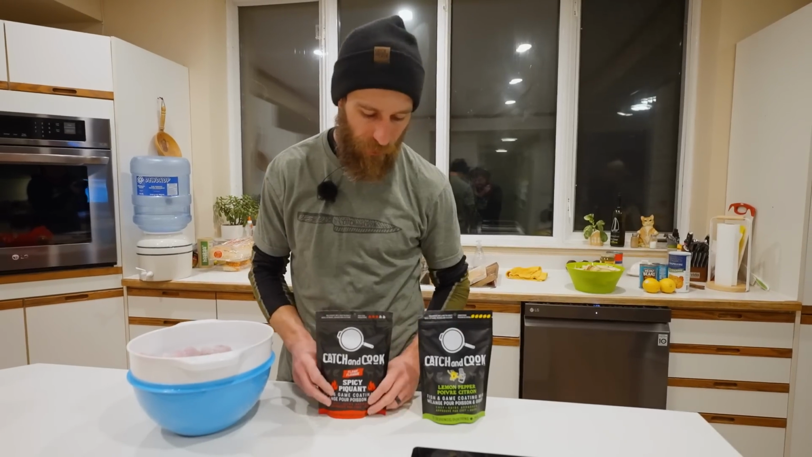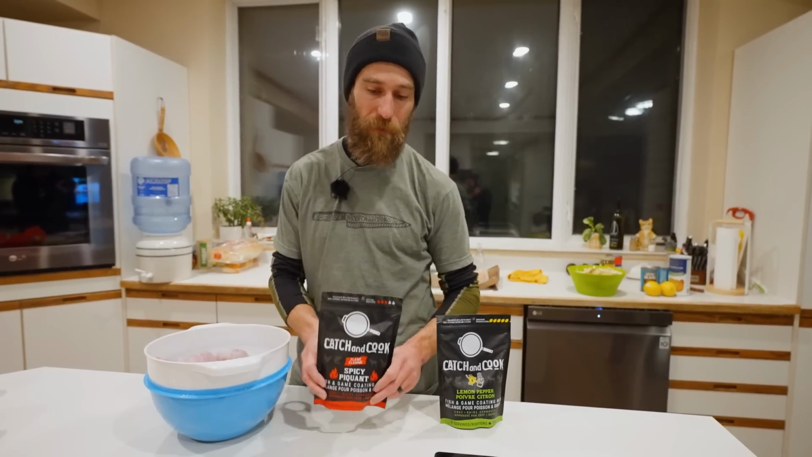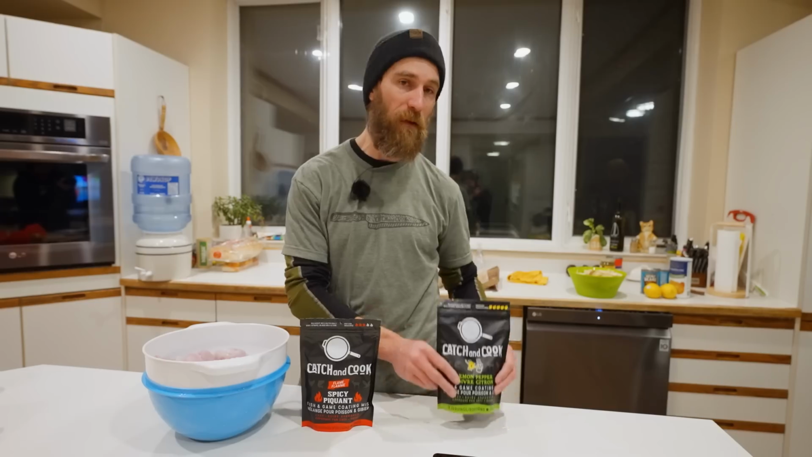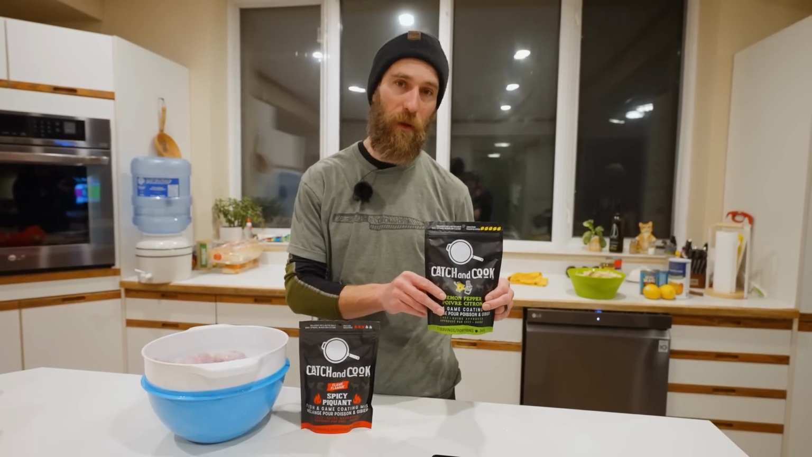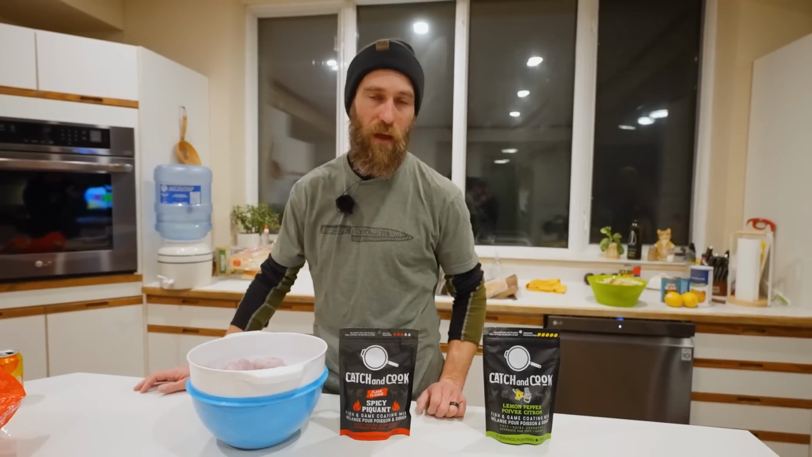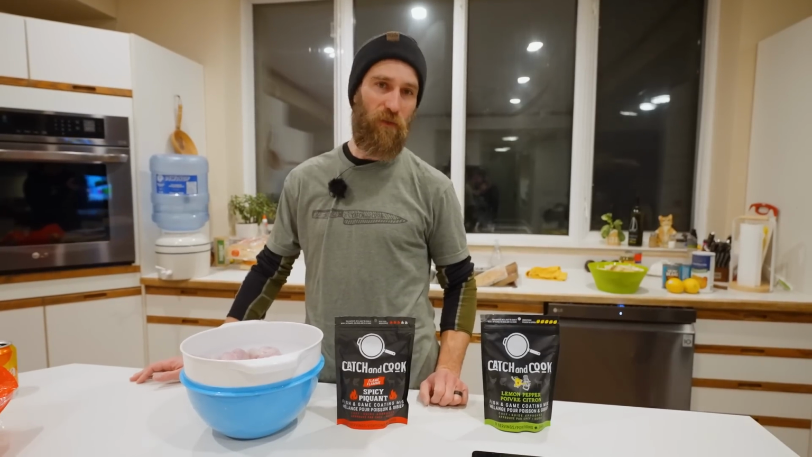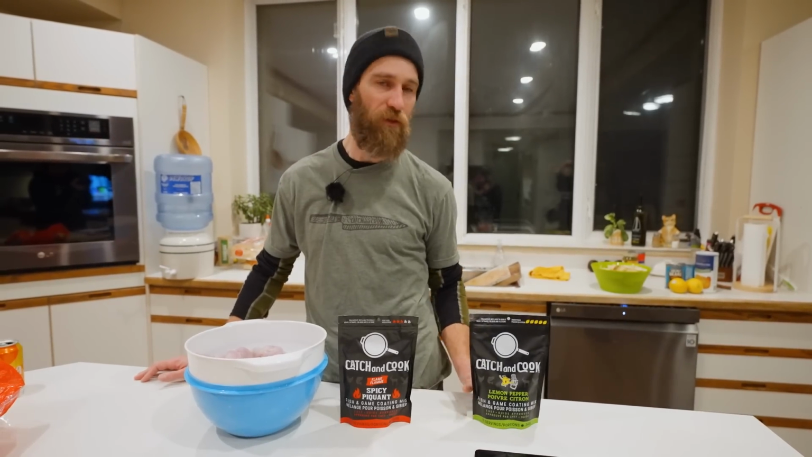We're gonna batter this doing a dry, wet, dry method. The first dry dip is gonna be in the spicy batter, and then we're gonna go into milk, and then back into a dry lemon pepper batter, and we're gonna pack that on there nicely so it provides that nice thick coating. And when that hits the deep fryer oil, it'll provide that nice crispy crunch that is what we all look for, which is what Catch and Cook is famous for.